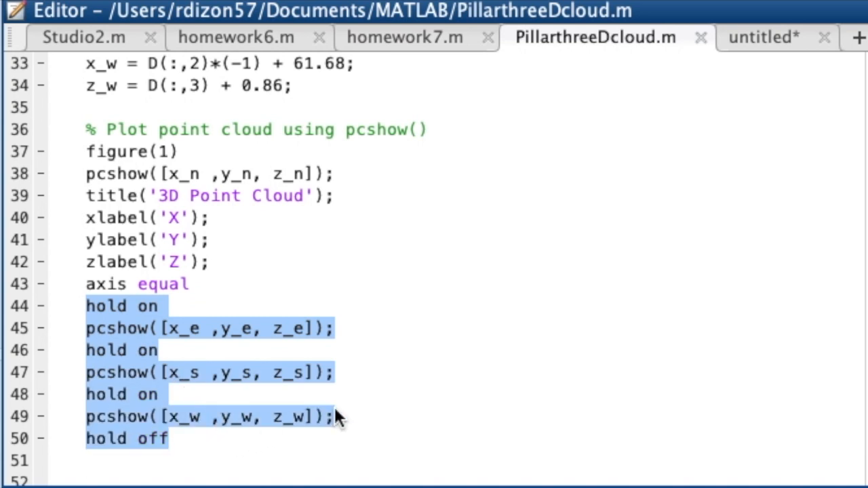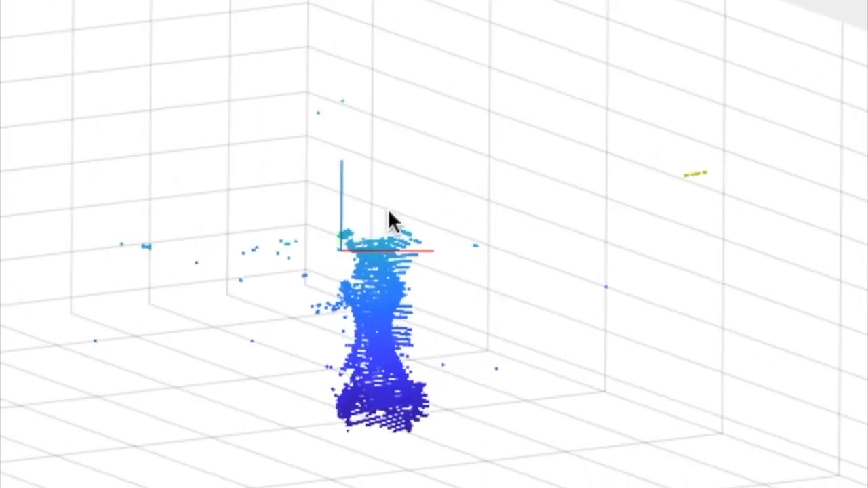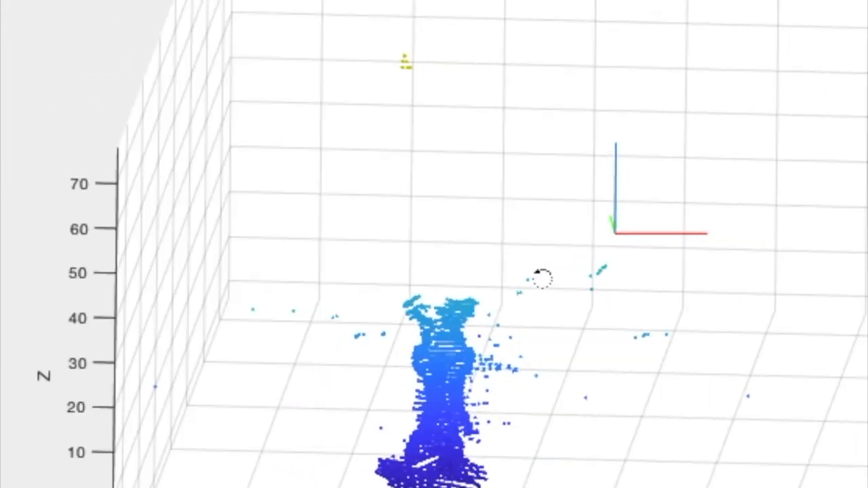Lastly, I utilized PC Show 4 times to show each scan individually. In the end, when I put them all in the same 3D plot, we get a rough model of the pillar.